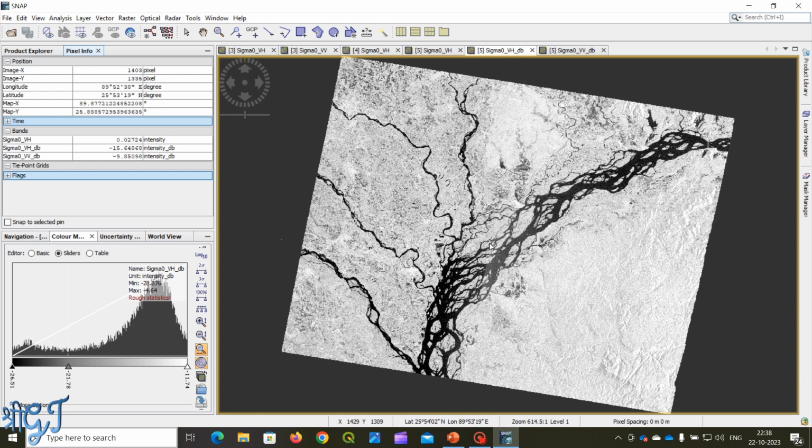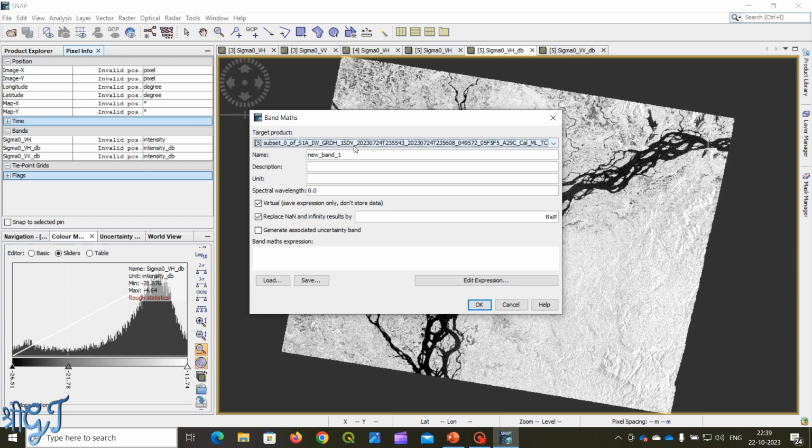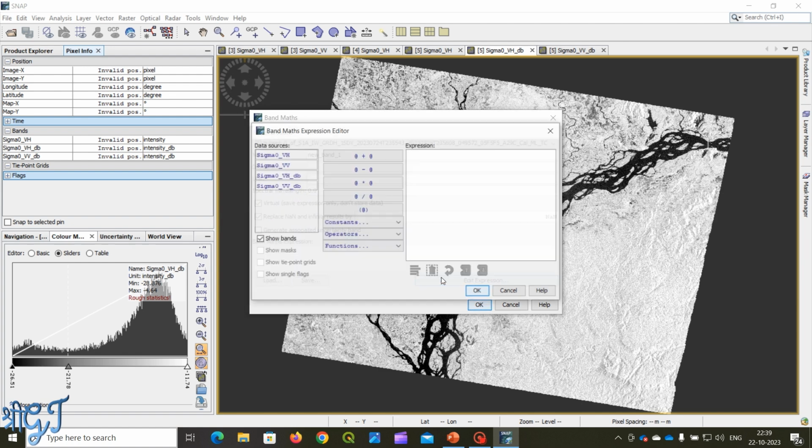To do this, we have to make this image a binary image. To generate the binary image, go to Raster, Band Maths, then select the fifth image here, and edit expression.